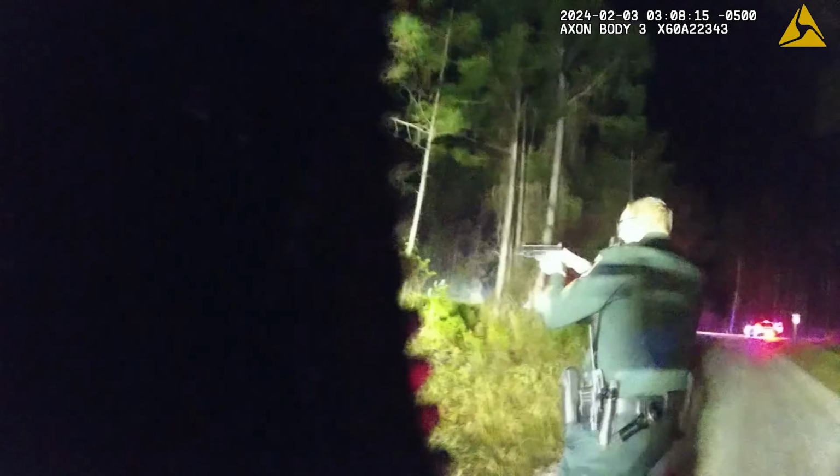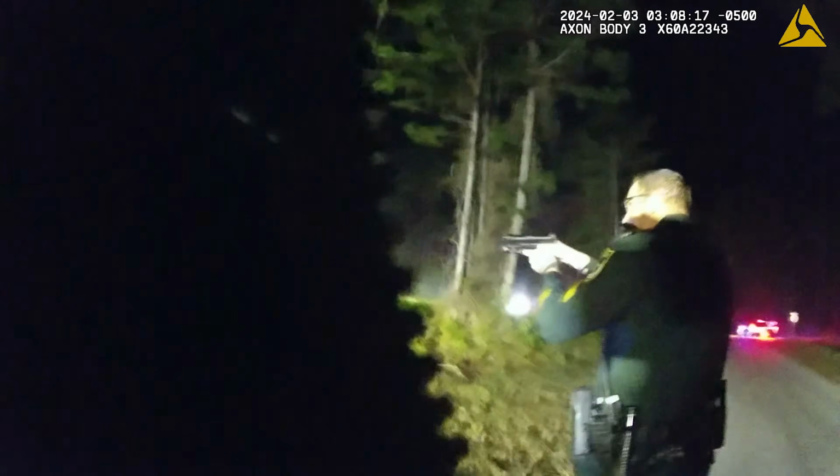Should be in these pine trees right here, Jen. You wanna grab your... Yeah, he's not coming out. I think he's behind that tree, which is why we can't see him. Yeah. He's right there. There he is.